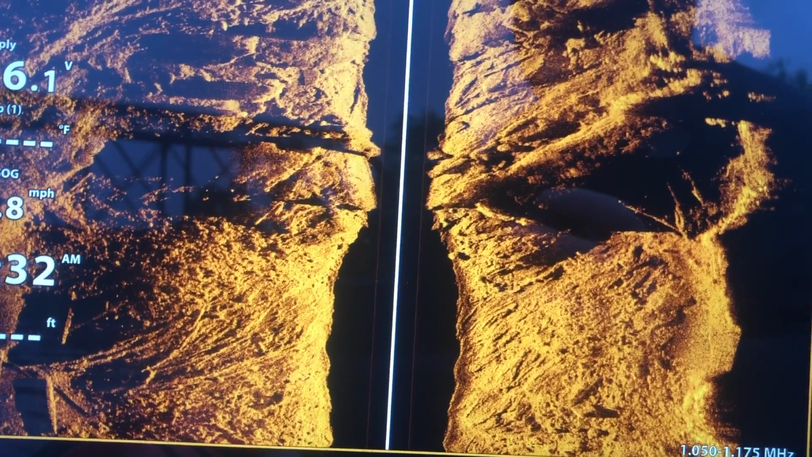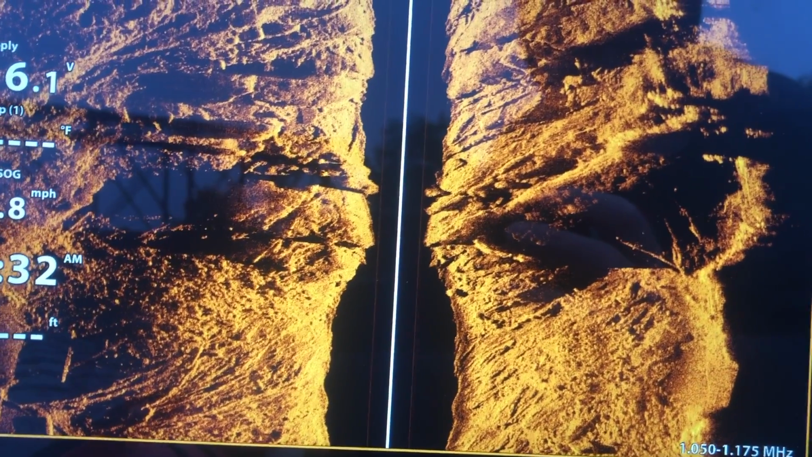Big hole to the right, filled with debris.